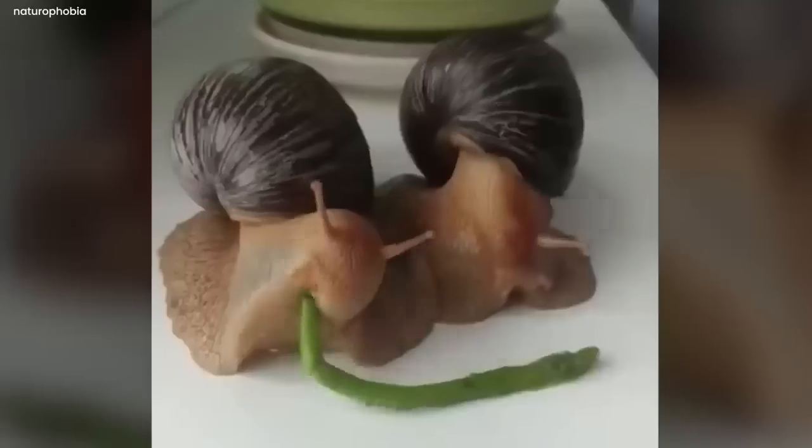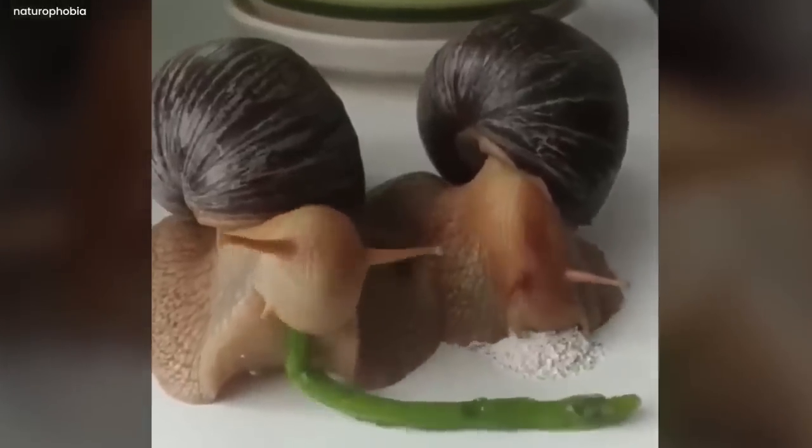Snails' serene feast. In a cozy little corner of the world, a couple of snails made the decision to have a feast. They weren't in a rush, rather they took their time, savoring their little bites of joy. A fresh piece of green was being munched by one snail, while the other got a sprinkle of something powdery and delicious in front of it.